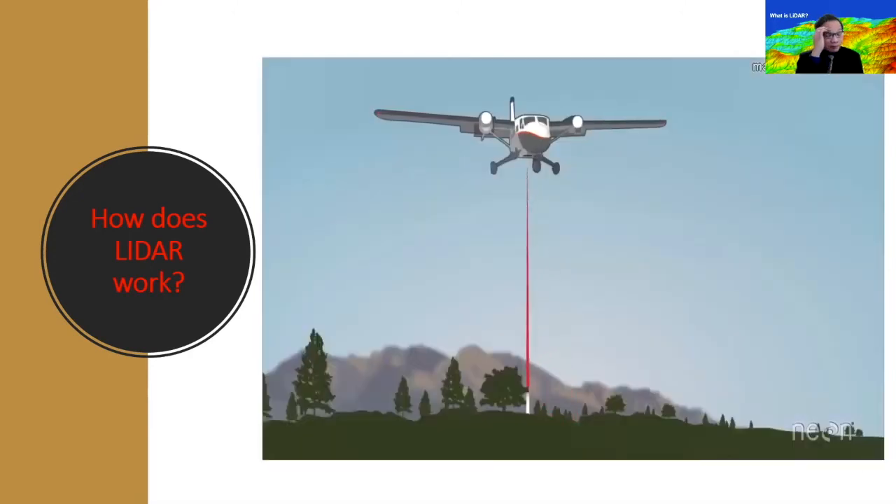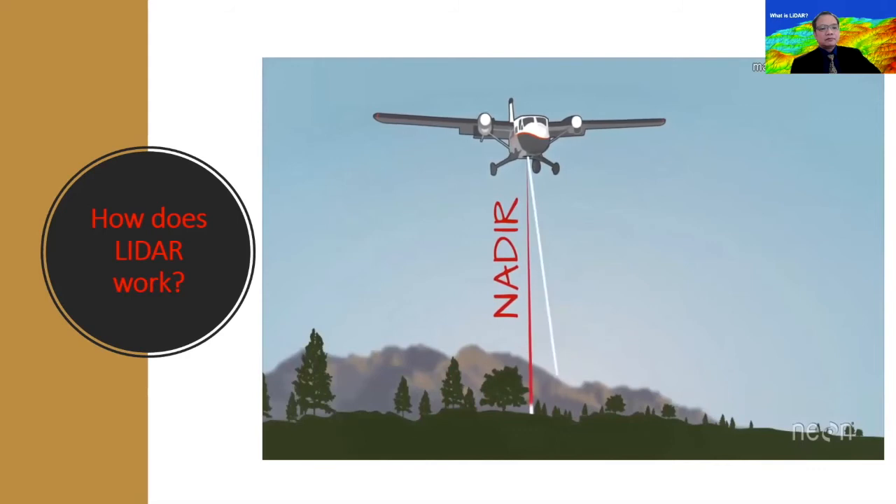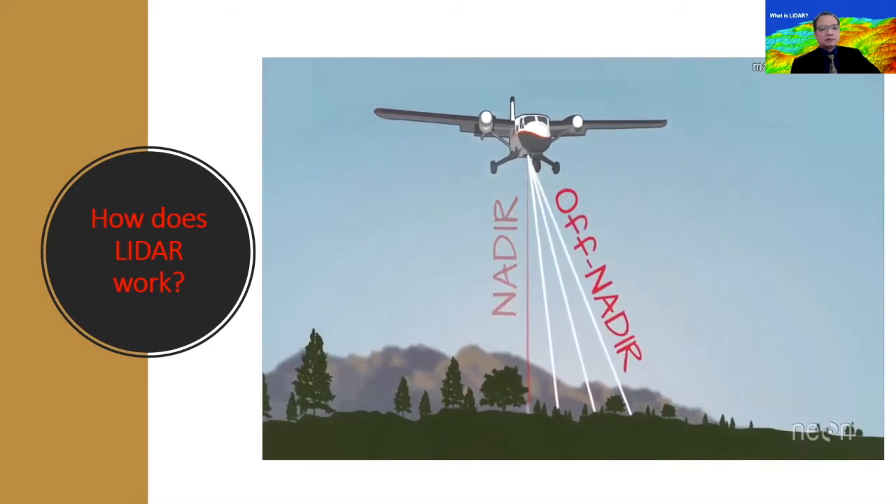And also, an airborne system scans the Earth from side to side to cover a larger area on the ground when flying. So while some light pulses travel vertically from the plane to the ground, or directly at nadir if we're still talking LIDAR lingo here, most pulses leave the plane at an angle or off nadir. So the system also needs to account for pulse angle when it calculates elevation.